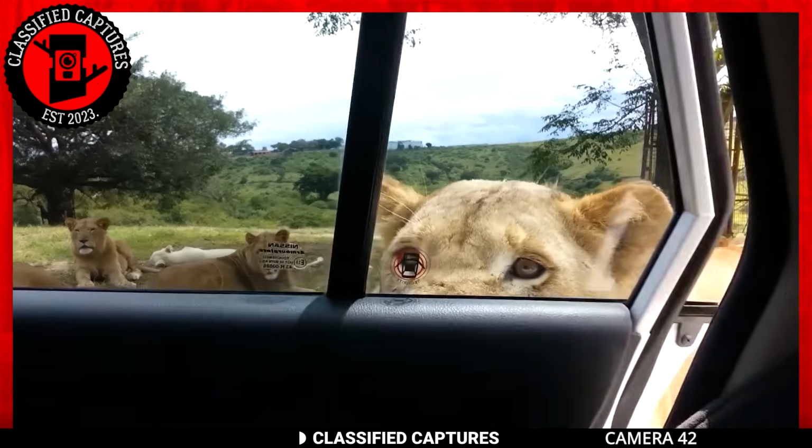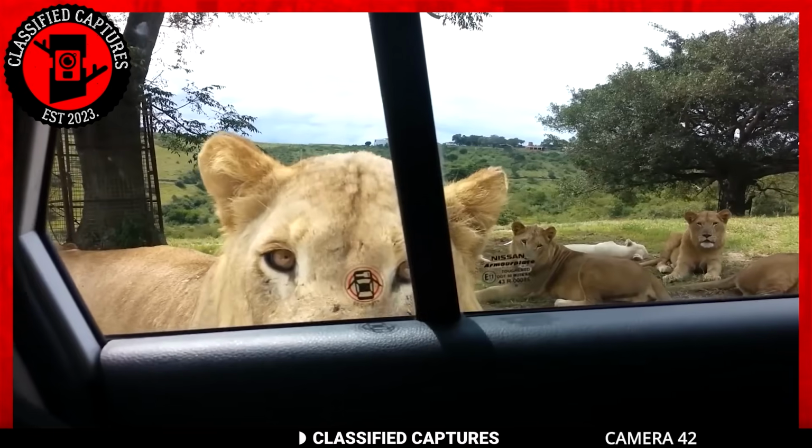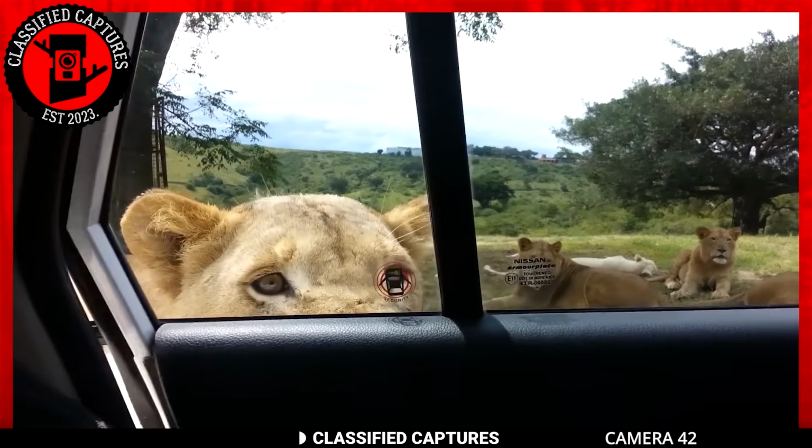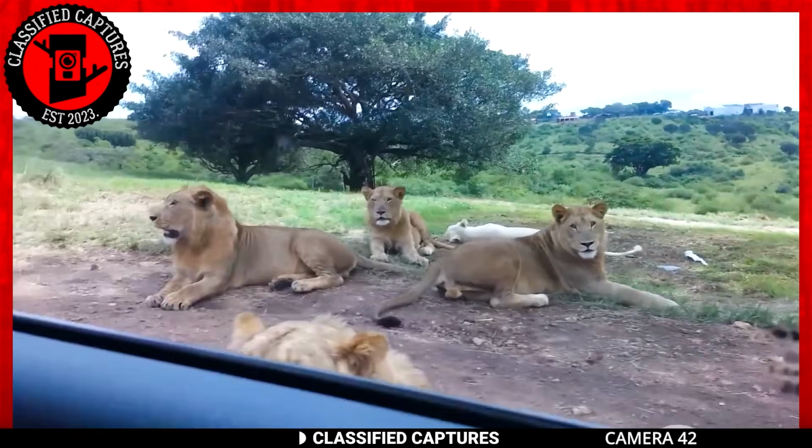That was at least until the lioness opened the door. It's at this moment they realized that there was more to life than taking videos and selfies. They quickly pull the back door, lock, and drive away.